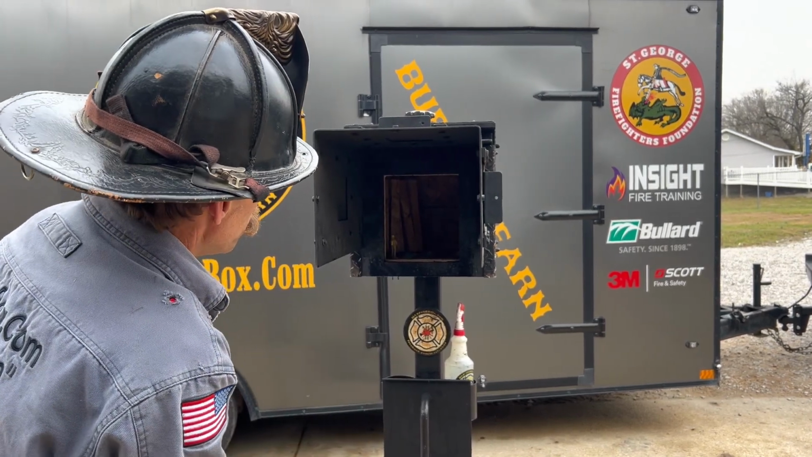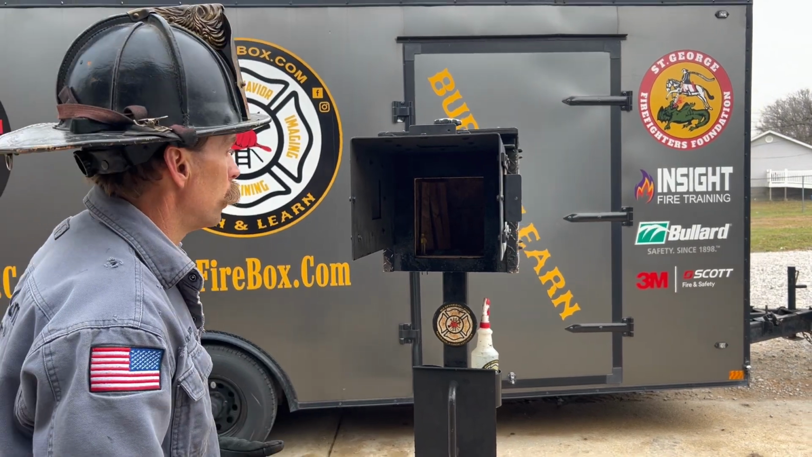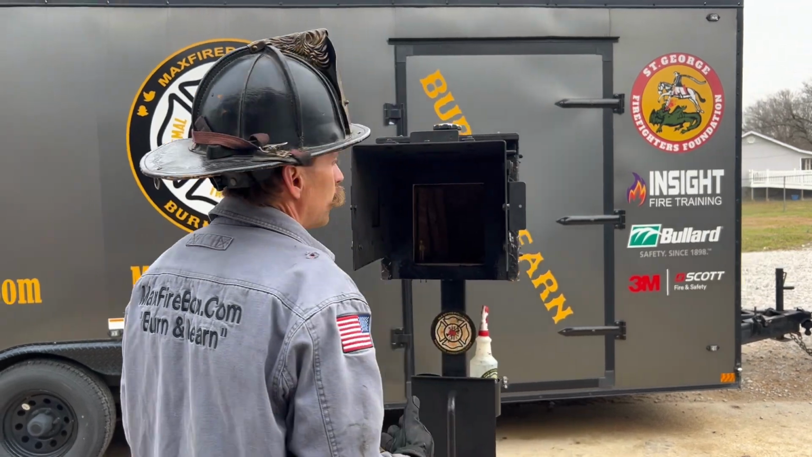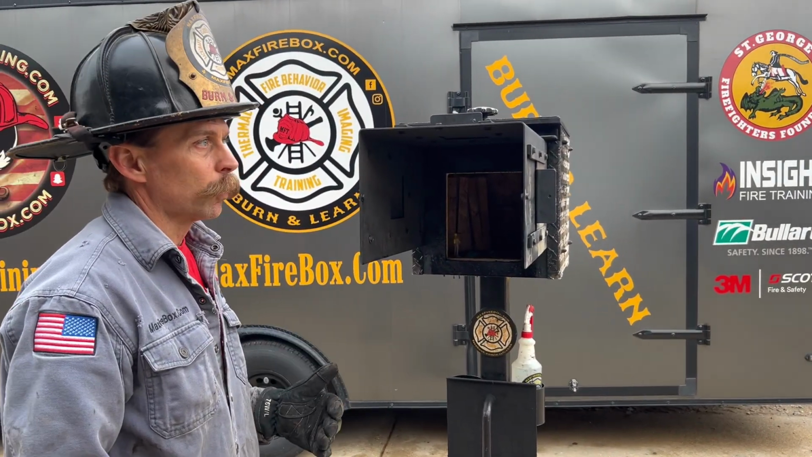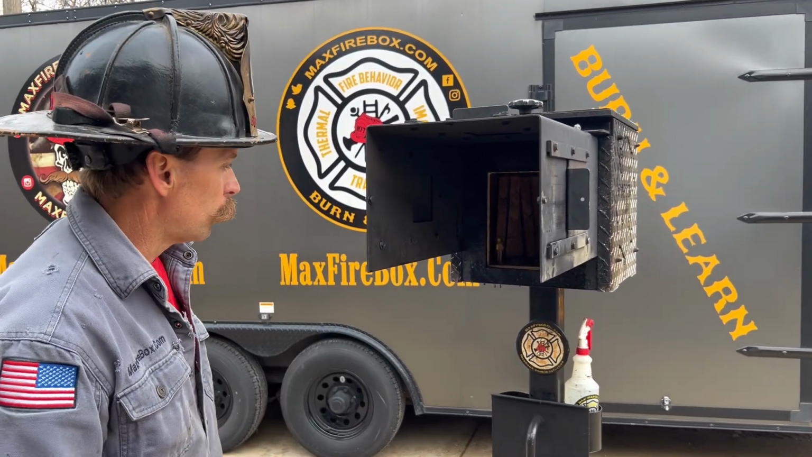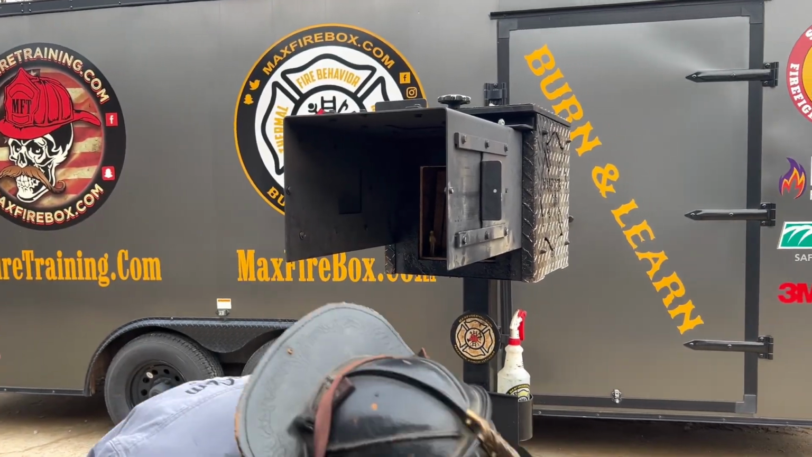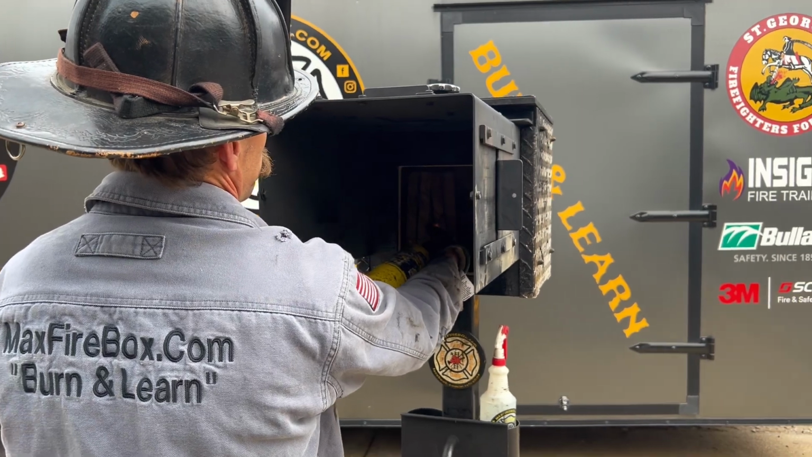So if you load in, attachments on, we're looking pretty good here. We're going to do our Max Firebox Phase 1 Burn and Learn, and we're going to highlight a few different thermal imaging cameras as we do this today. We'll be highlighting the FLIR K2 thermal camera, the Bullard TXS, and then the Bullard NXT. So I'm simply going to take my propane torch, come up, and get the fire started here.